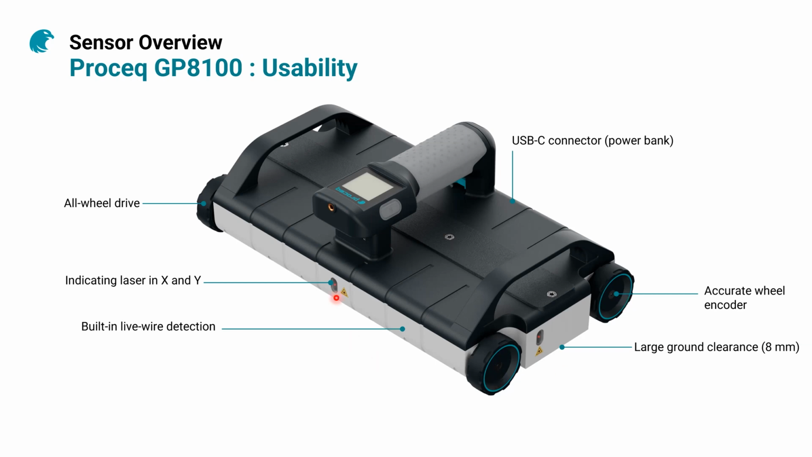You have lasers on the front side and on the left and right sides, so you can easily mark the targets in case you do a scan and locate job on the side. We also have a built-in live wire detection, so you can detect live wires.